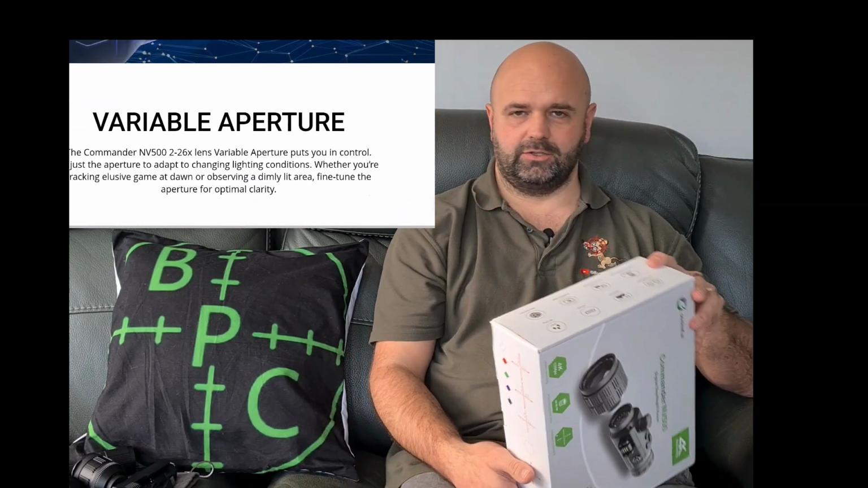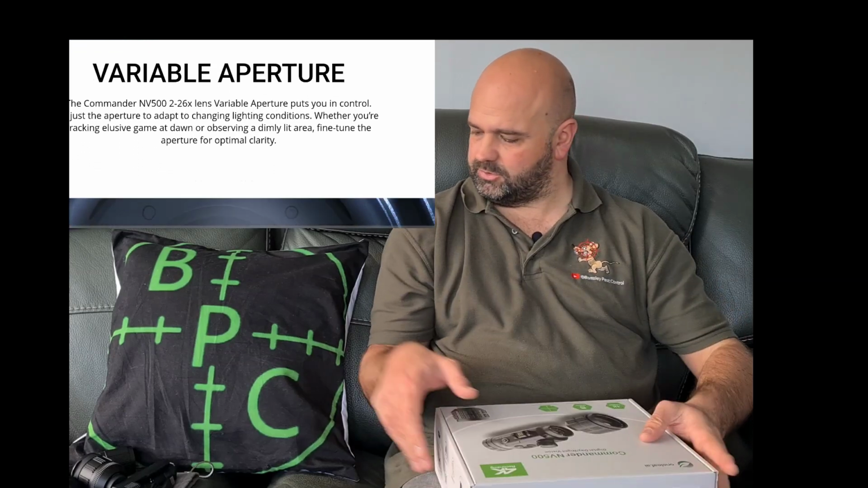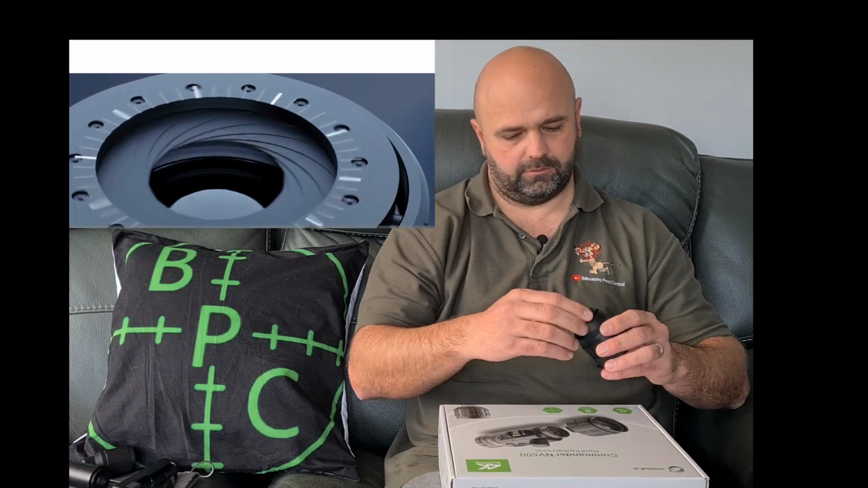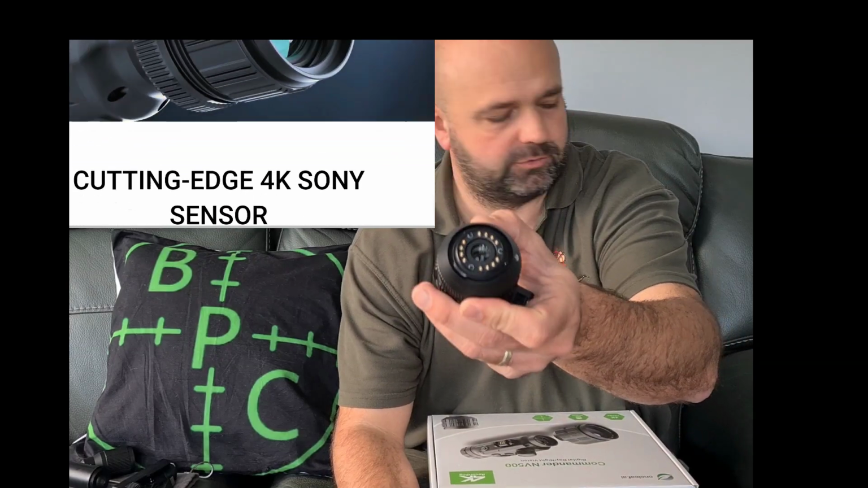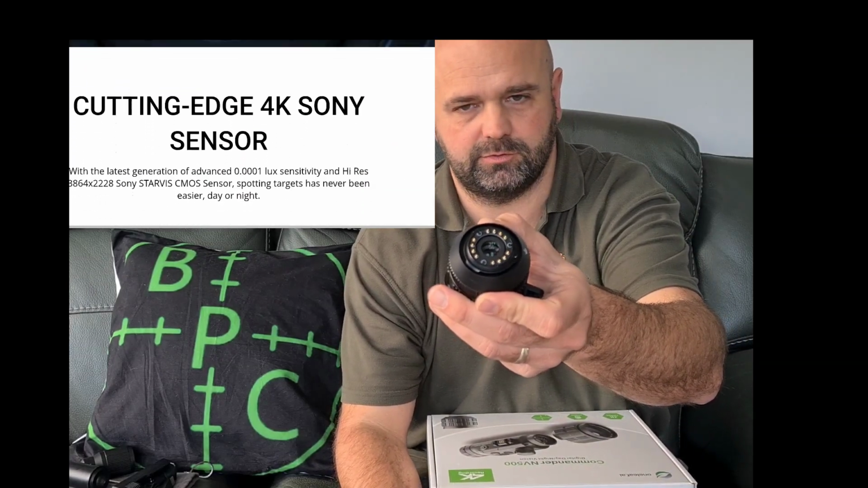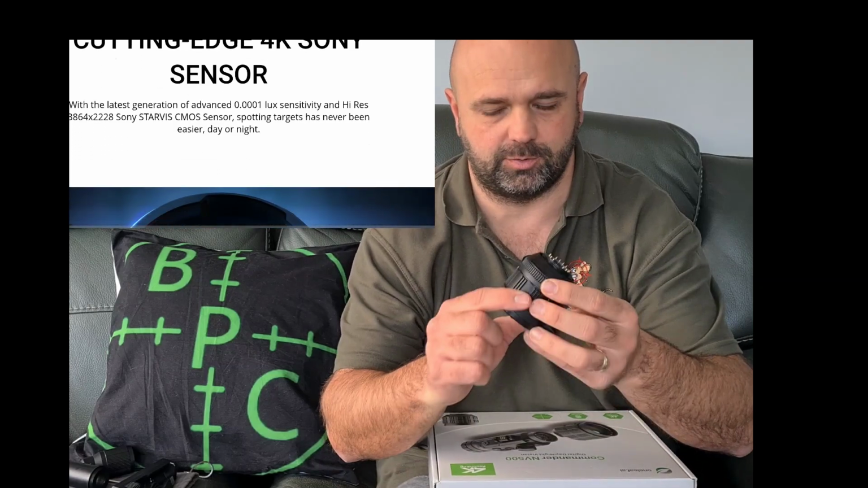Like I say, it's got interchangeable lenses, which these are. They're covered up at the rear by plastic caps, and they've got metal pins, so the scope itself knows which lens is attached to it.